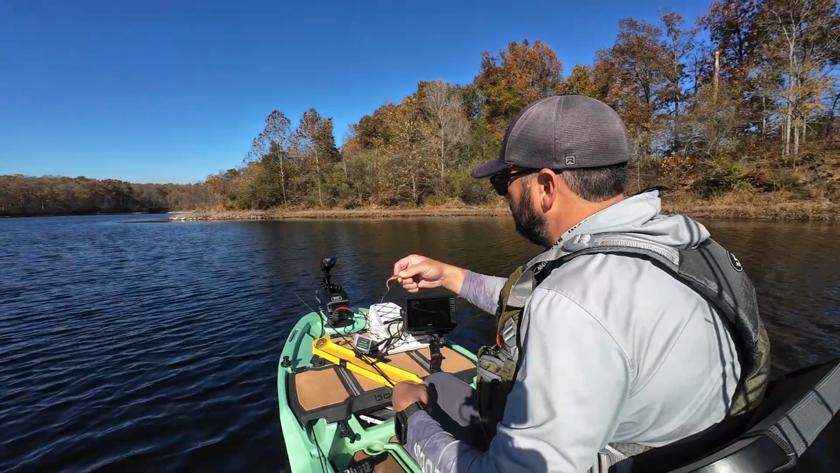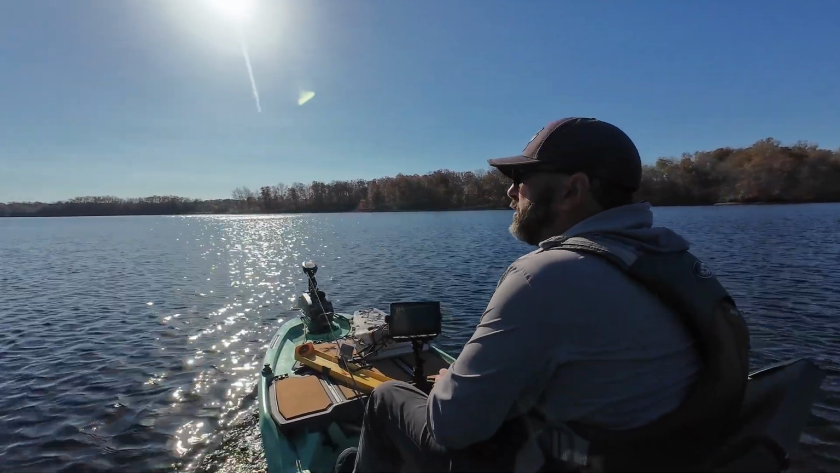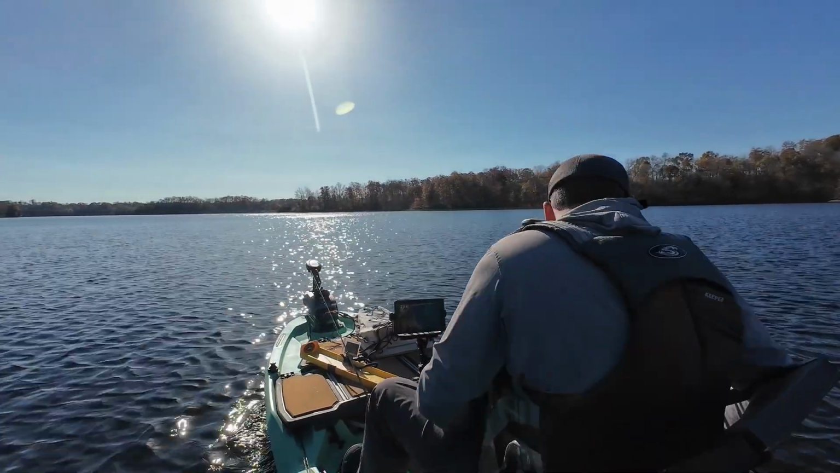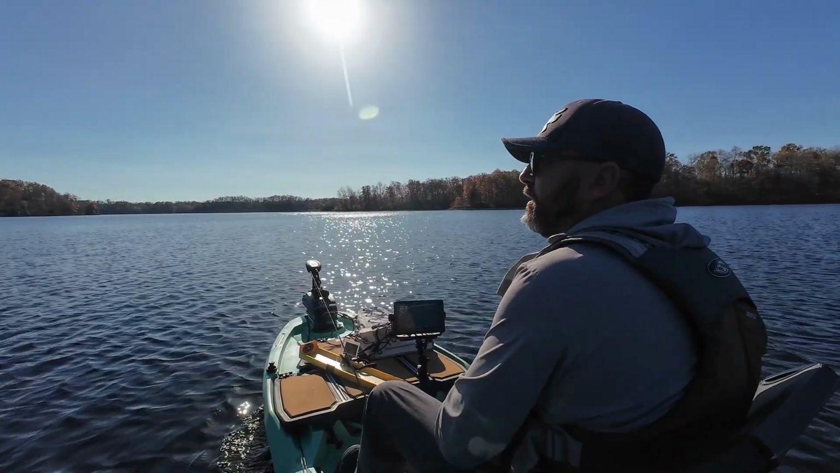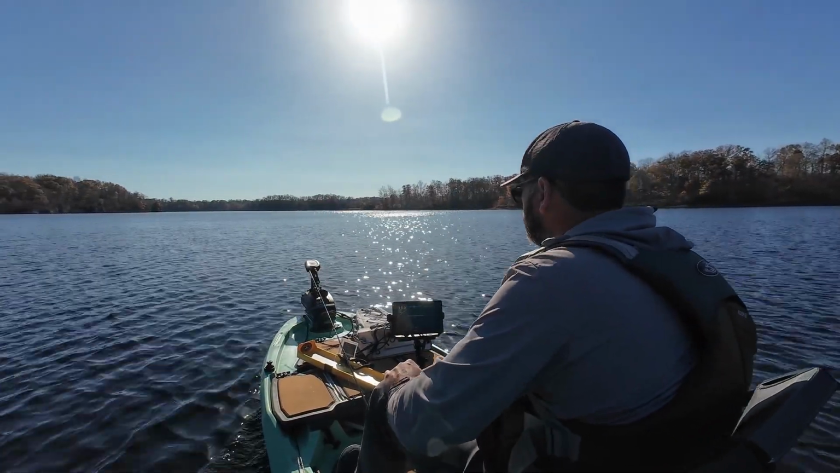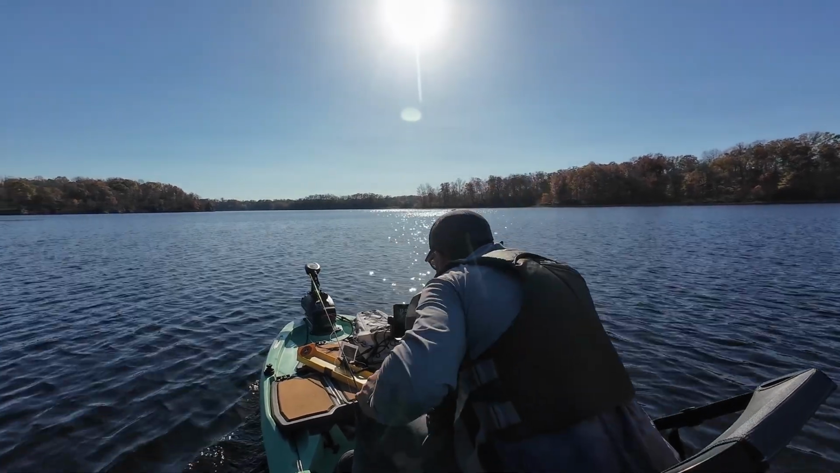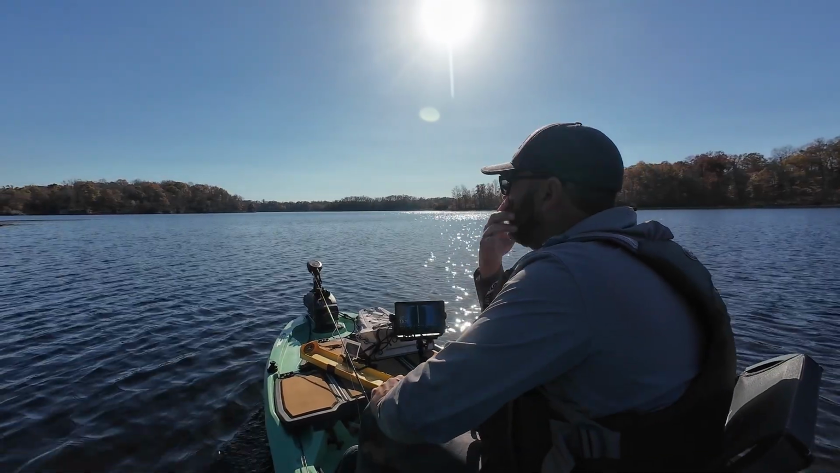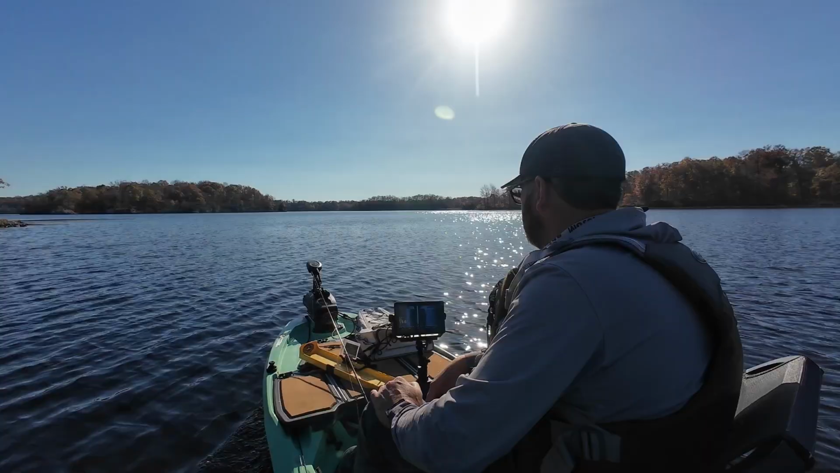Catching the bigs. No luck on this last one, besides a little bass, so really not sure what to do at this point. I don't know if the bite's shut off or what's going on, but we've caught some fish. We've had fun, so definitely learned a lot today, and we'll continue to learn a lot more. So let's go hit this other brush pile and see if there's fish on it, and cross our fingers we get lucky on that.